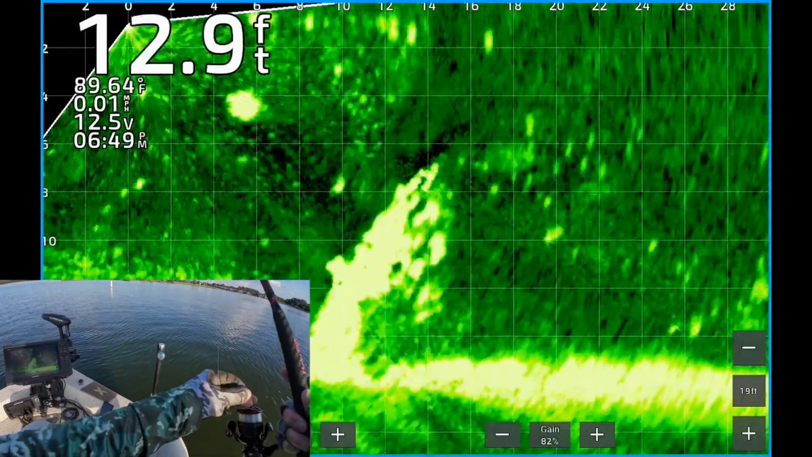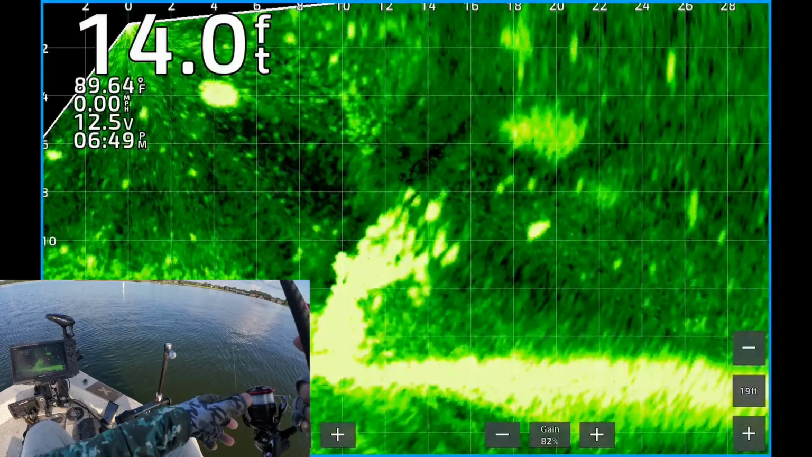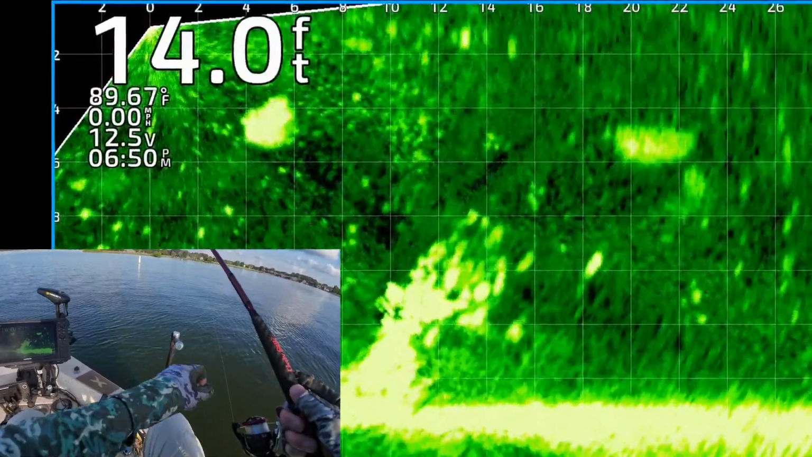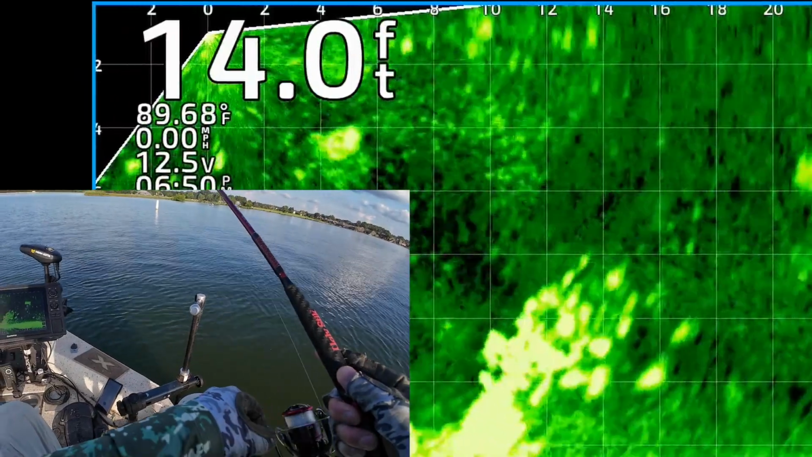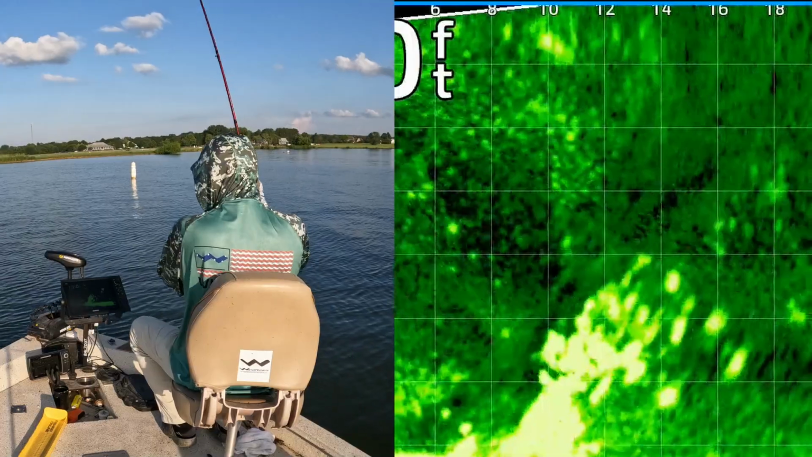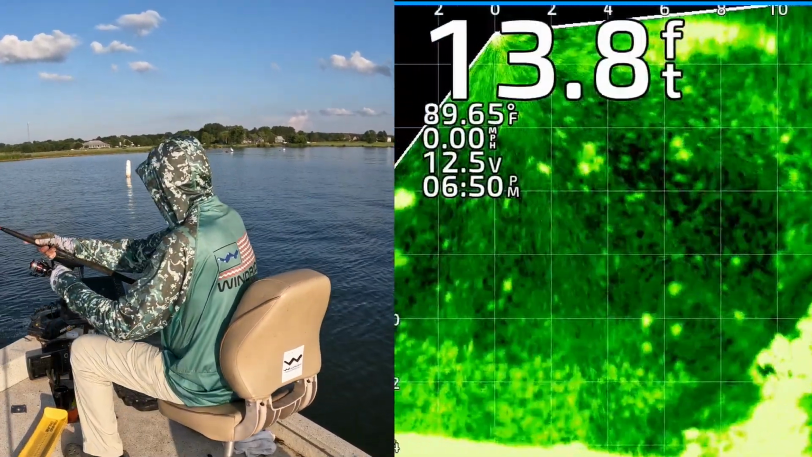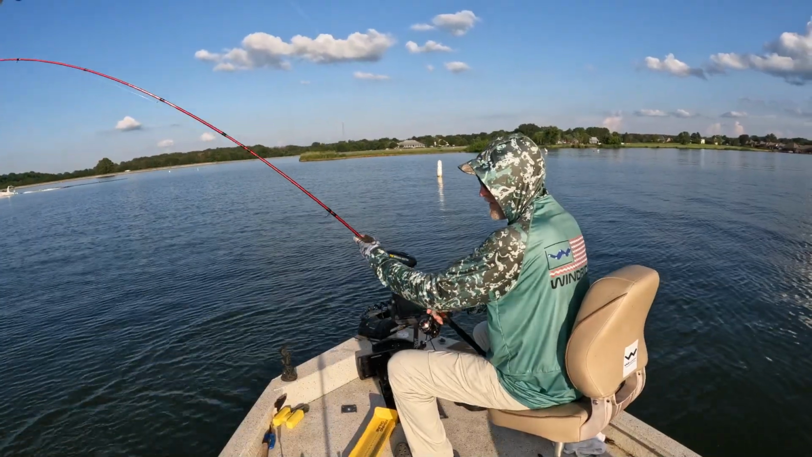Okay, moved on to a new brush pile. About to flip the jig and weight out there. You can see it dropping down right there. And there's some good looking fish suspended in that mess. Hopefully they're crappie. There's the jig and weight. Now you can't see it. It's right in there. Got that one. He thumped it. There's another white crappie.